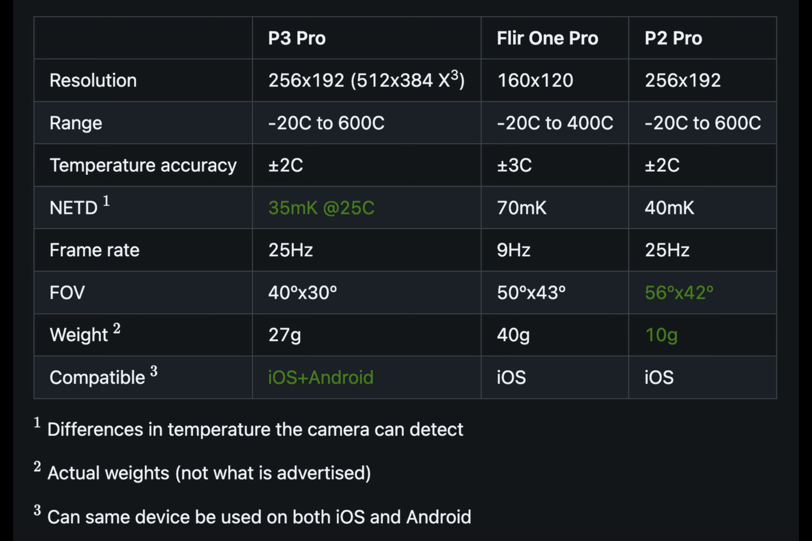Flir One Pro does have a wider field of view, 50 by 43 degrees, compared to P3's 40 by 30, so it sees more at once, just with less detail. P2 Pro, by the way, actually had an even wider field of view, 56 by 42, which makes it more practical for home inspections. Frame rates: P3 gives you a more or less usable 25 Hz, nice and smooth. Flir is locked to 8 Hz because export restrictions are still pretending it's a Cold War.